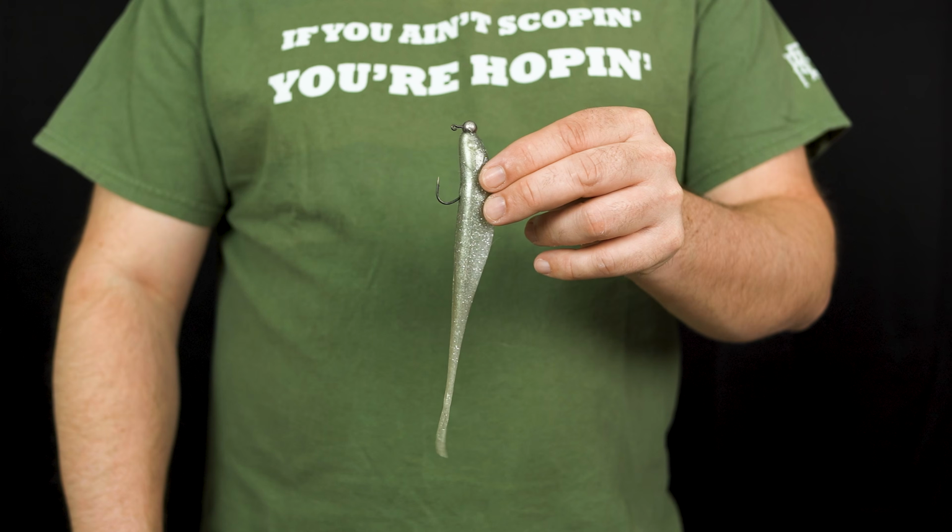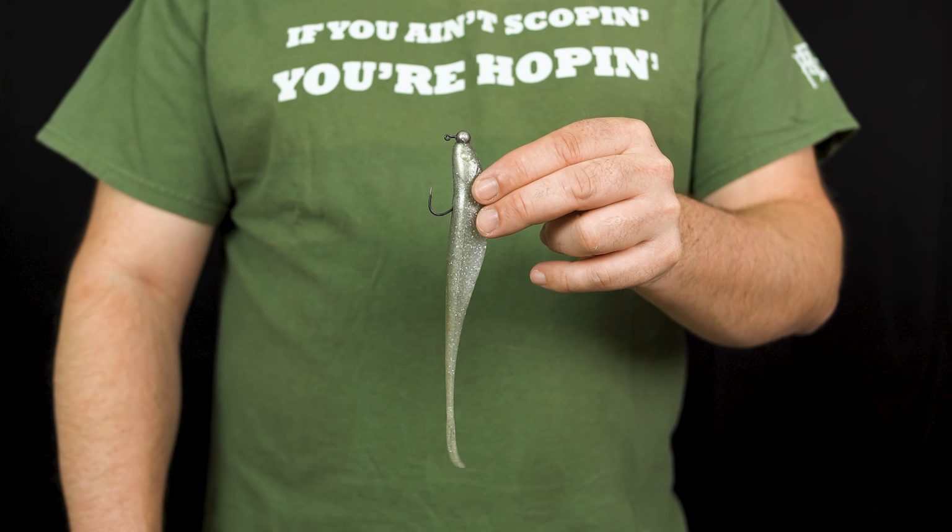And the reason I use this bait specifically, it's just on an 1/8 ounce hook. I use it on a pretty short jig head. I don't like that hook to be too long. What I like to do is cast it out and let it sink completely to the bottom on an extremely slack line. And I will usually leave this bait sit for up to 2 minutes.